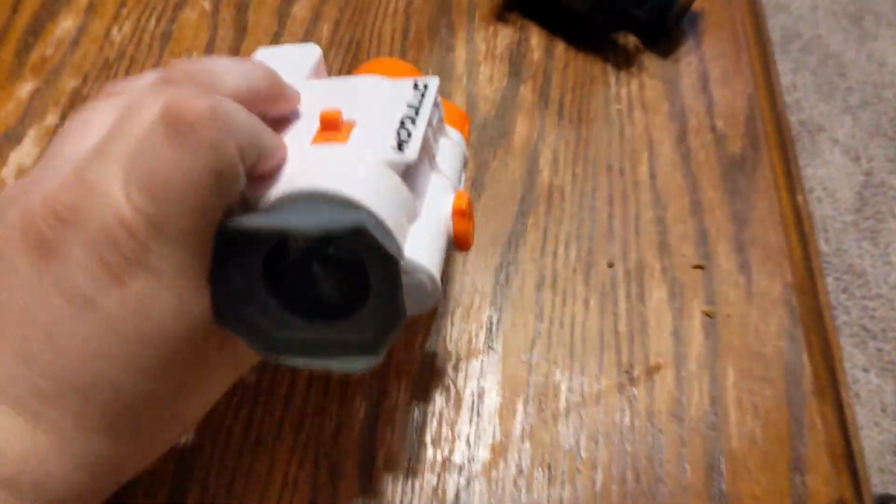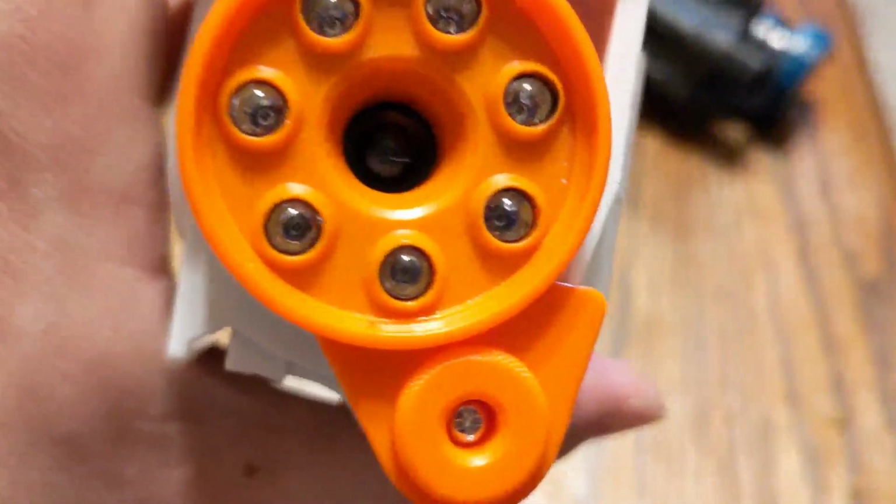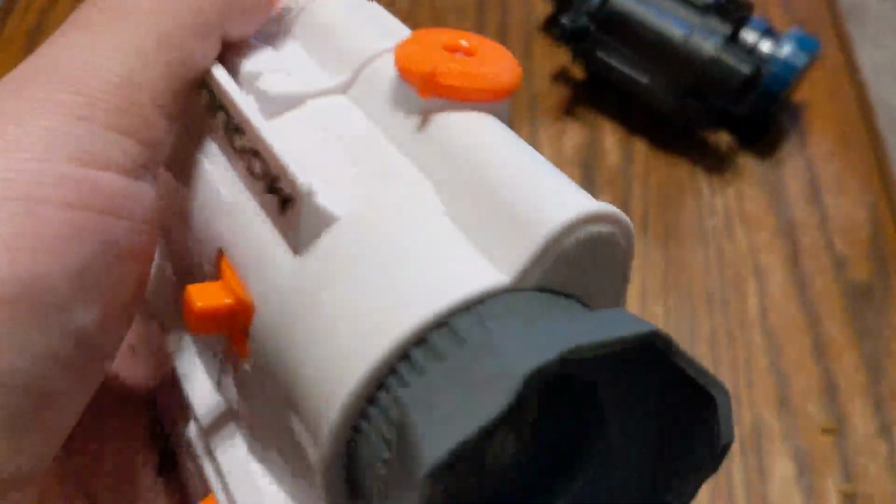Nightfinder Tech, and this is daylight, so it is not difficult to see in here right now. Don't look too bad. You can see the Switch, the Xbox, and you can see our PVS 14, kinda. Let's turn that off. You can see our IR LEDs and our tiny little lens there.